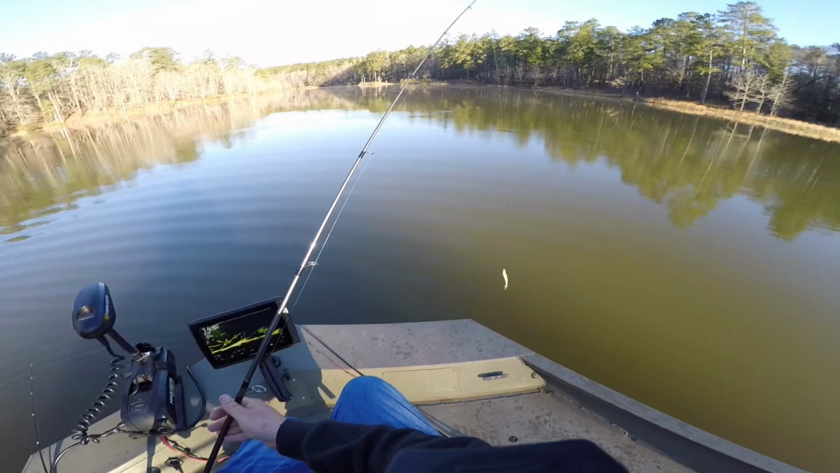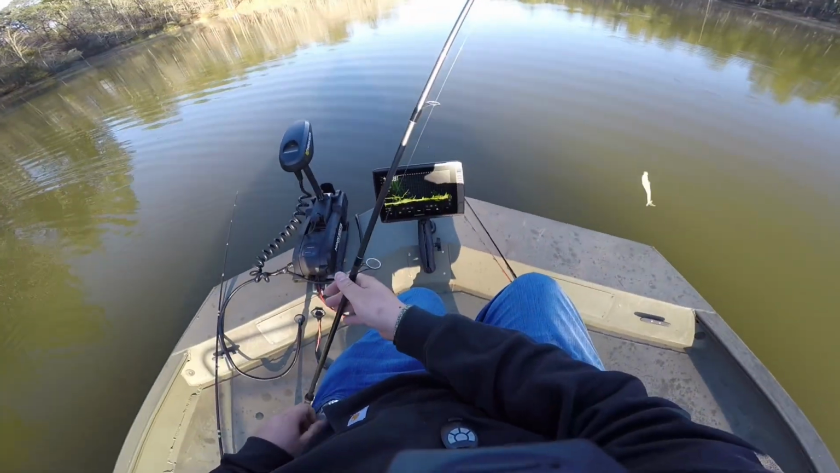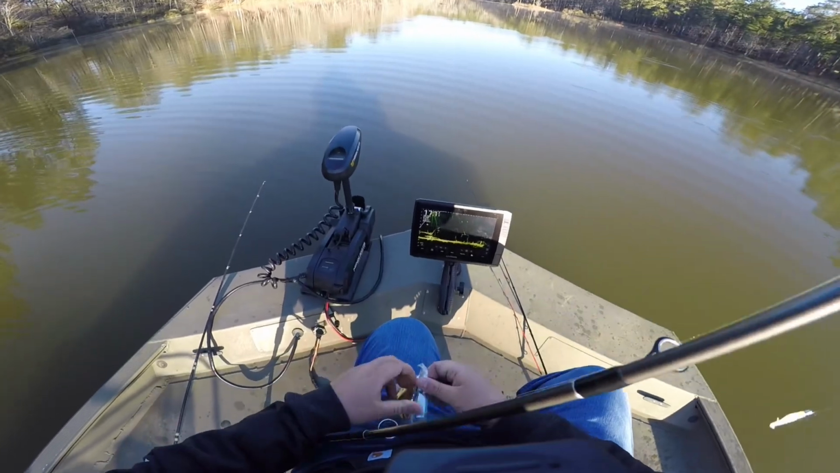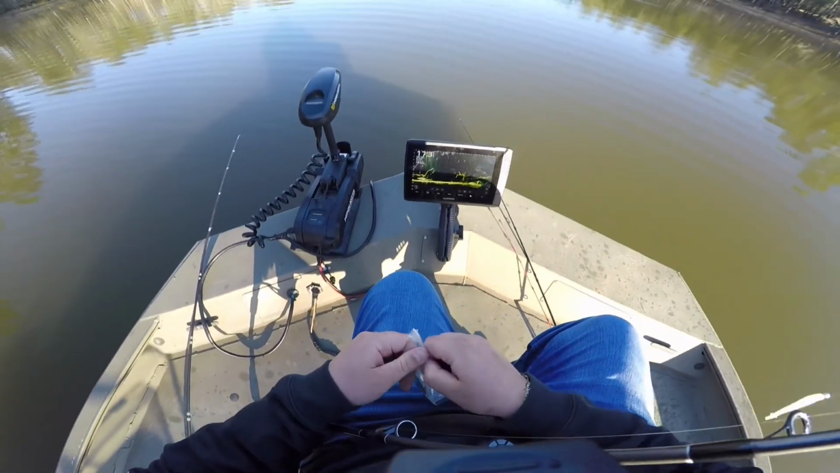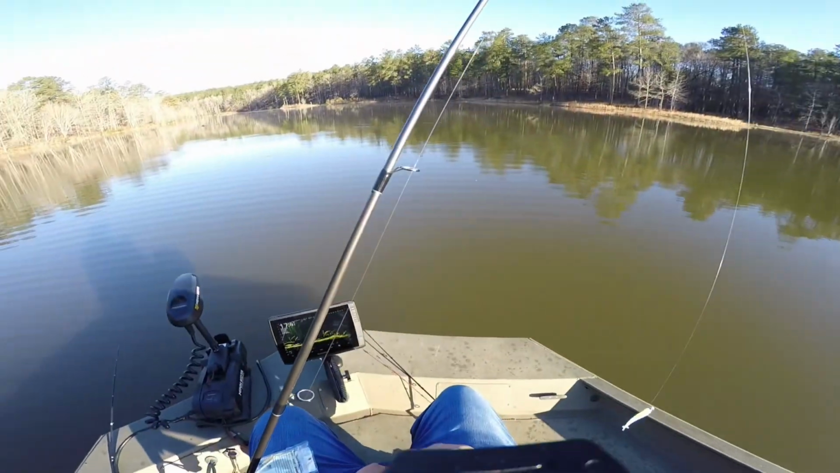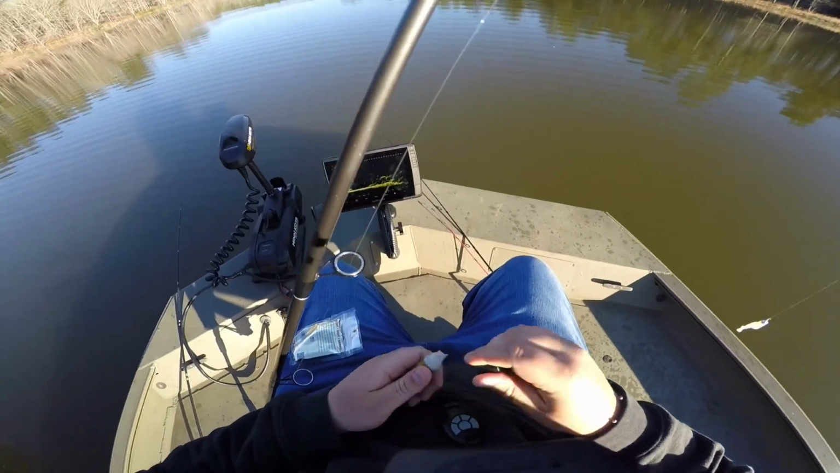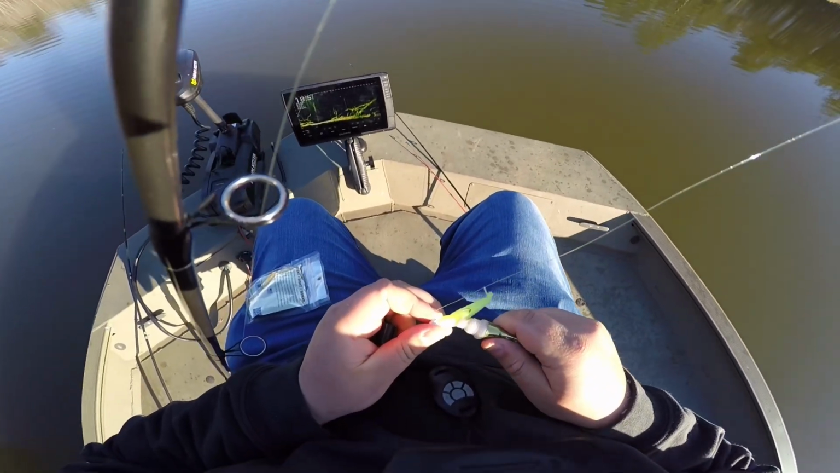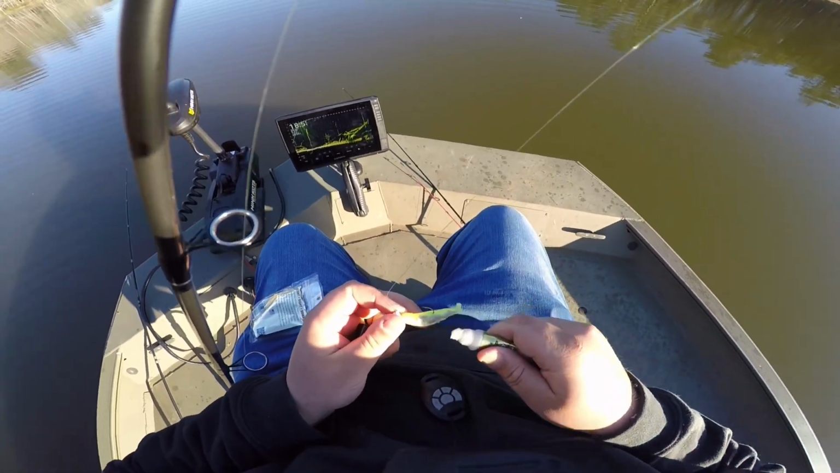I'm gonna add just a little bit of Bait Pop. I got a little in my packet, just a little bit of silver gold. That is a big school of threadfin shad that those fish are balled up on.